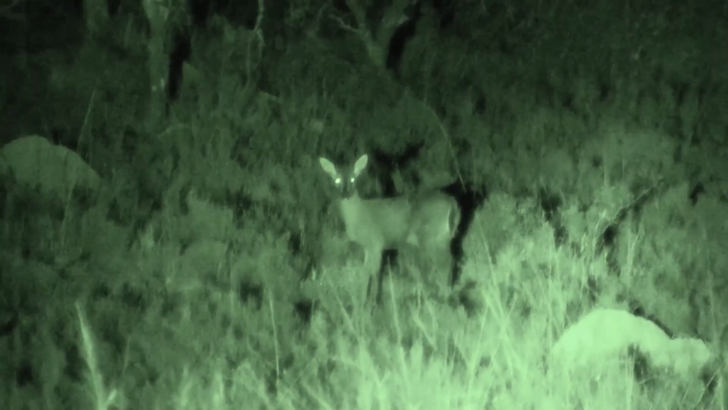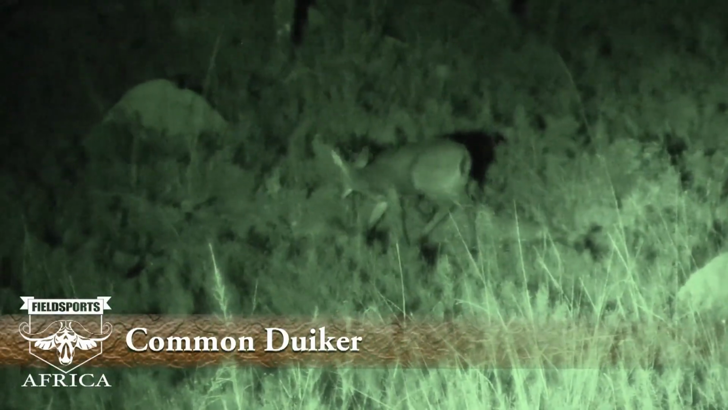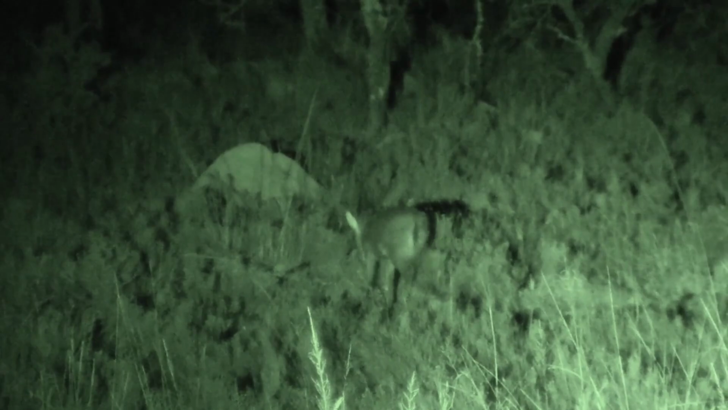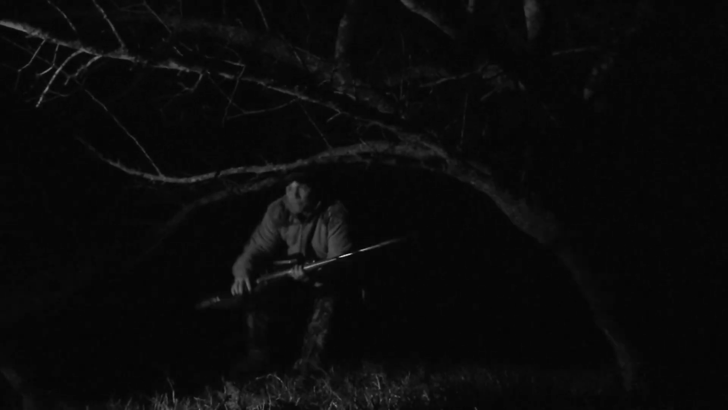Okay. Right, let's go. Willem had said to me earlier in the evening, if we see a small duiker and I have a good position to take a headshot, I must take him, as he was preparing a really good traditional stew for us the following evening. We normally don't hunt antelope at night, but Willem has a special license that permits him to do so, and I most definitely wasn't going to turn down the opportunity.